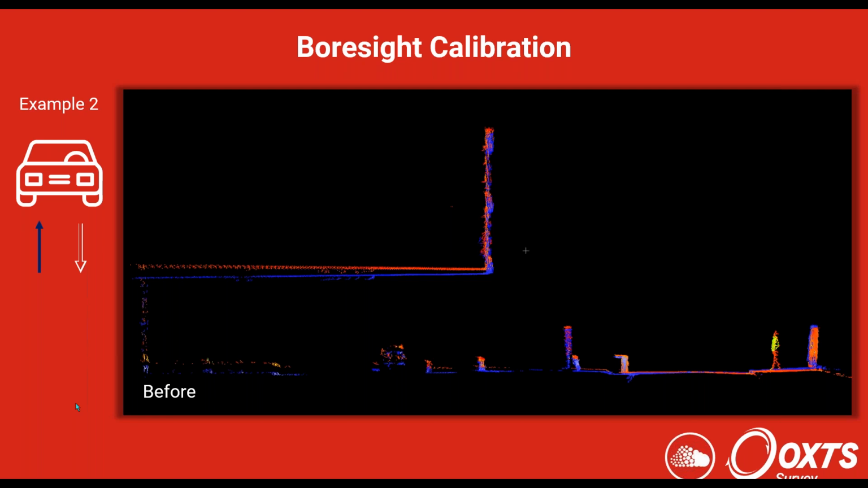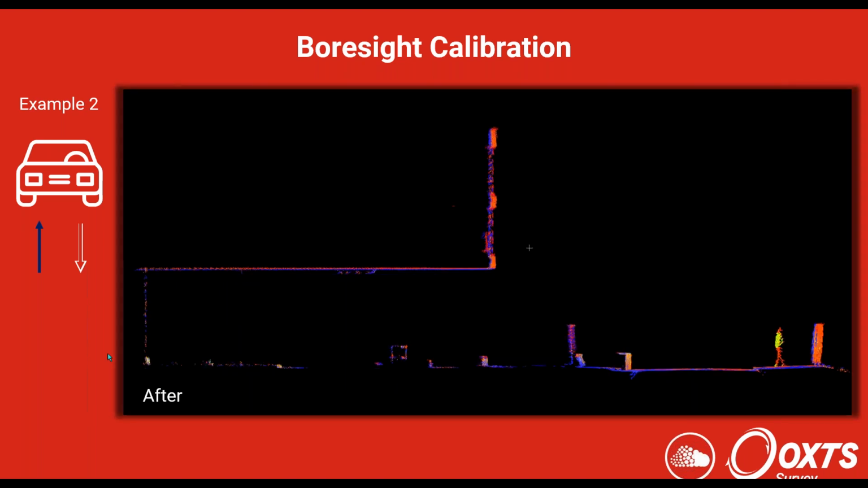As I showed in that diagram before, you've got two different perspectives, the vehicle is in two different directions, and you're seeing two different iterations of this building that is getting more inaccurate with range. But after applying the boresight calibration, you can see the perspectives are aligned, as you would hope.